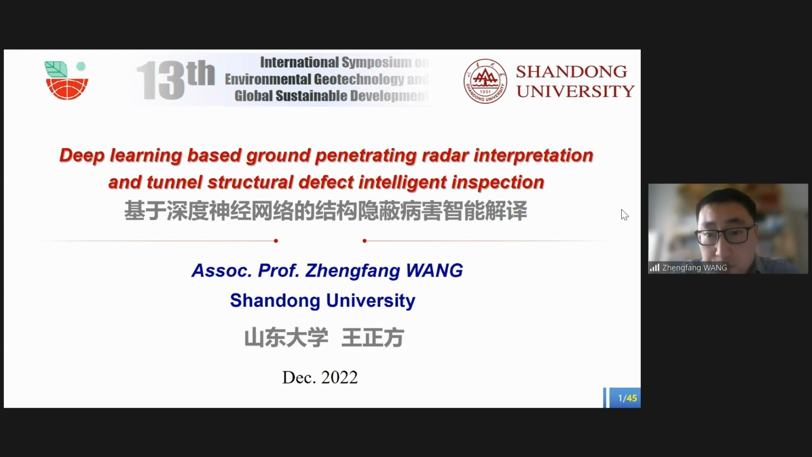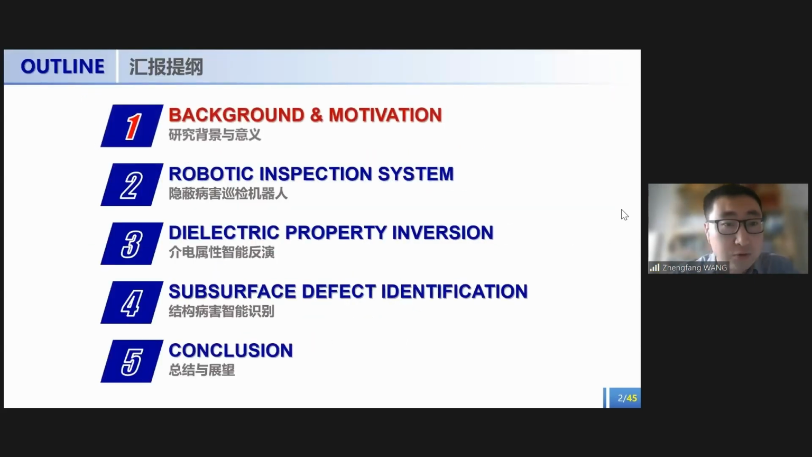Thanks for this opportunity. I'm very grateful and honored to have this opportunity to deliver a presentation here. My name is Zhengfang WANG. I'm from Shandong University. The title of my talk today is Deep Learning-Based Ground Penetrating Radar Interpretation and Internal Structure Defects Intelligence Inspection. My talk includes 5 parts.